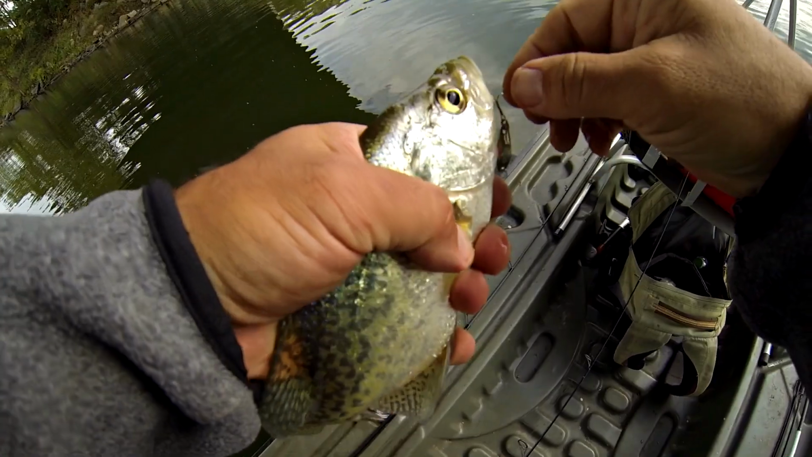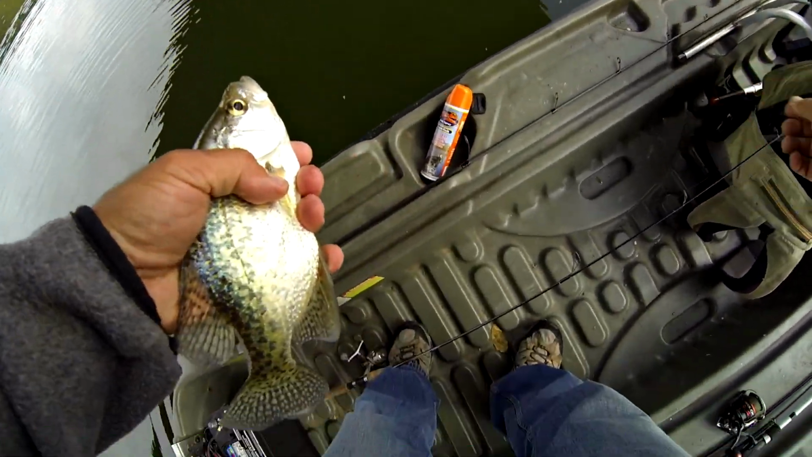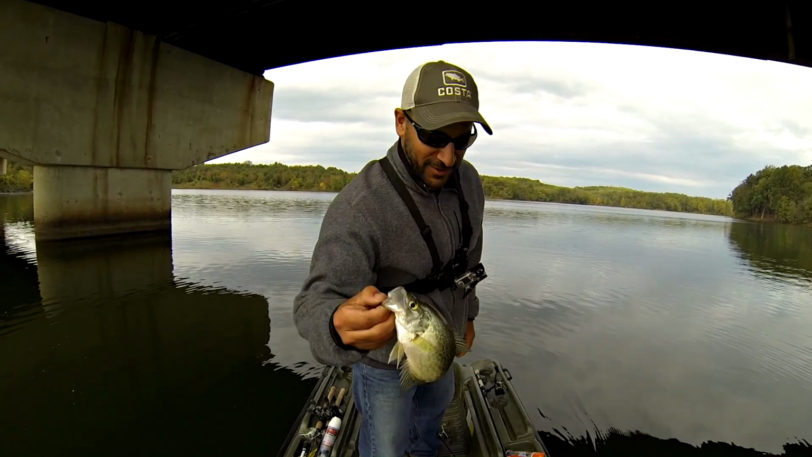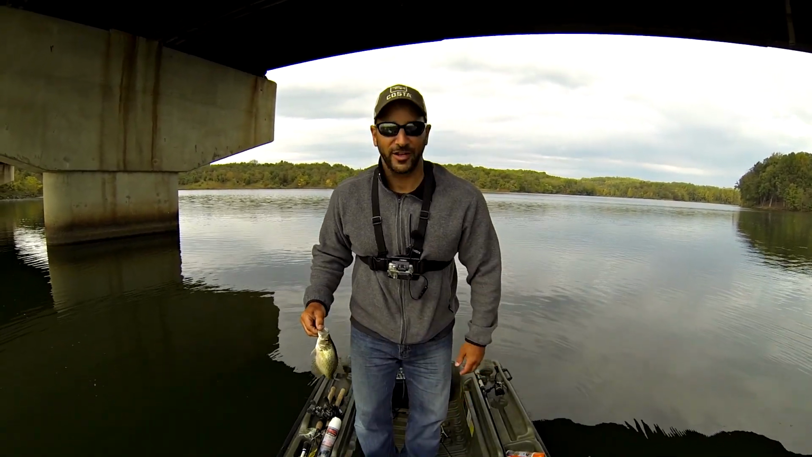Perfect size to eat. So I got a little stringer. I'm going to string them up. I'm going to keep a couple of these beauties. The game's on, guys. Nothing better than a little crappie fishing. I haven't done it in a long time.